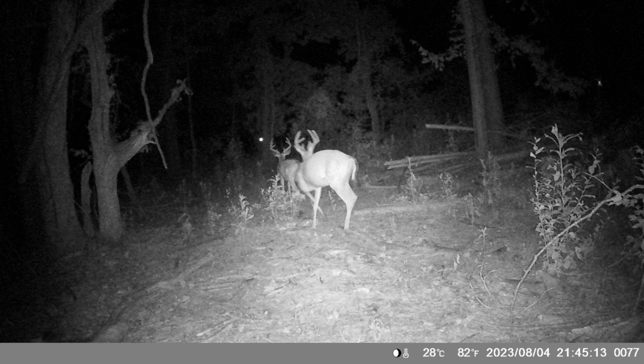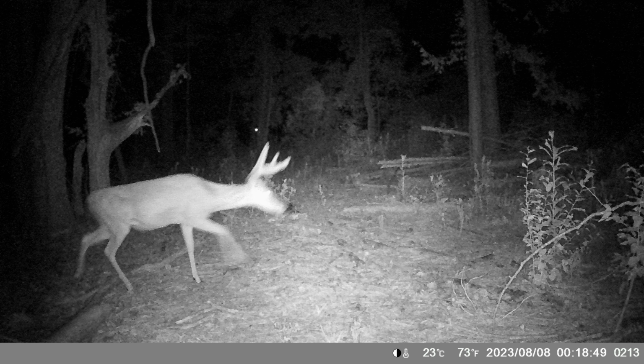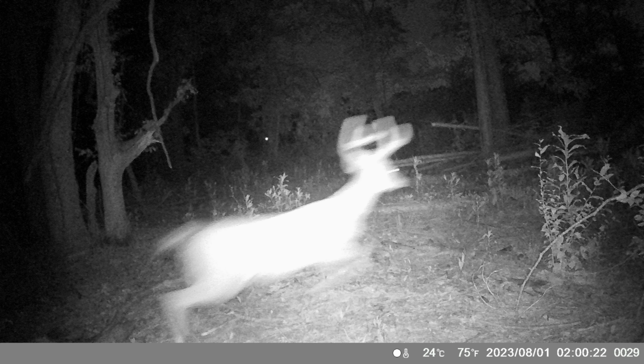All right guys, let's take a look at some of these pictures. There's just a standard nighttime photo, a couple bucks. Here's another picture of some bucks. This next picture I wanted to show to highlight the trigger speed on the camera, it seems to be pretty good. Now let's take a look at some videos.